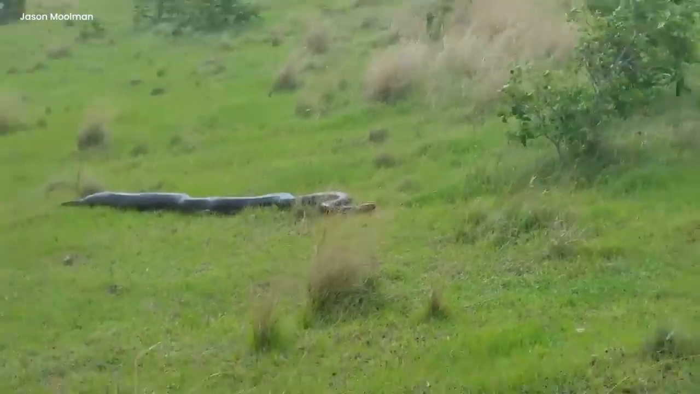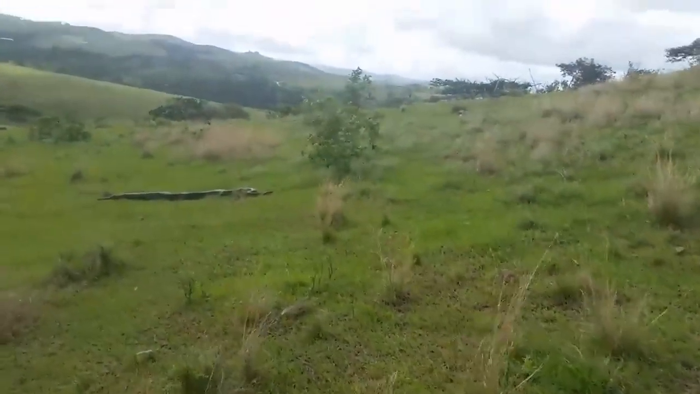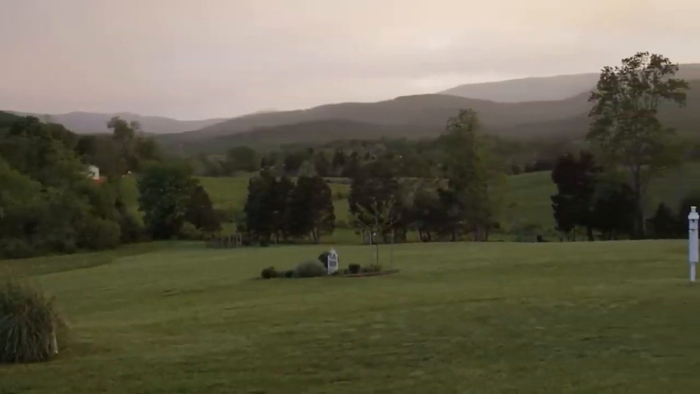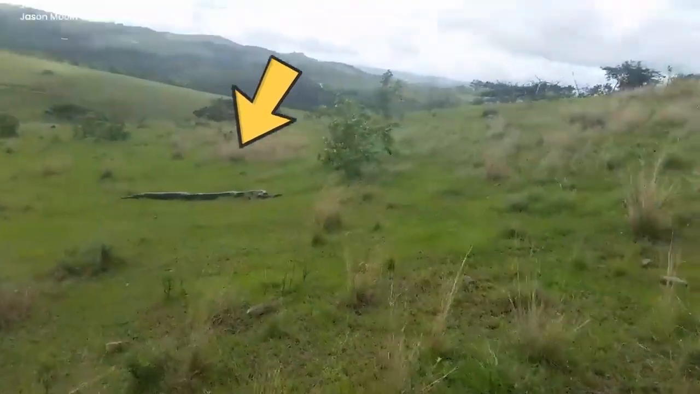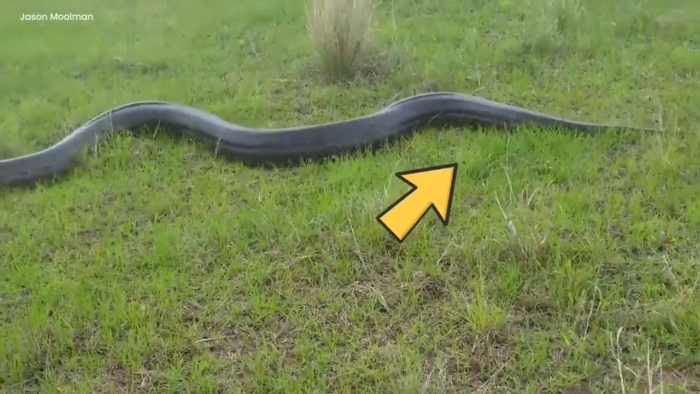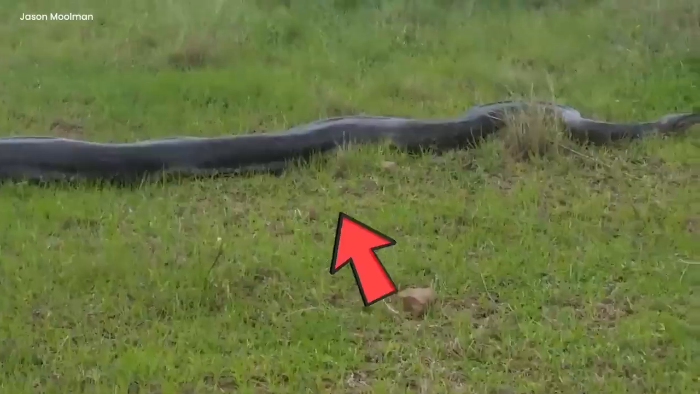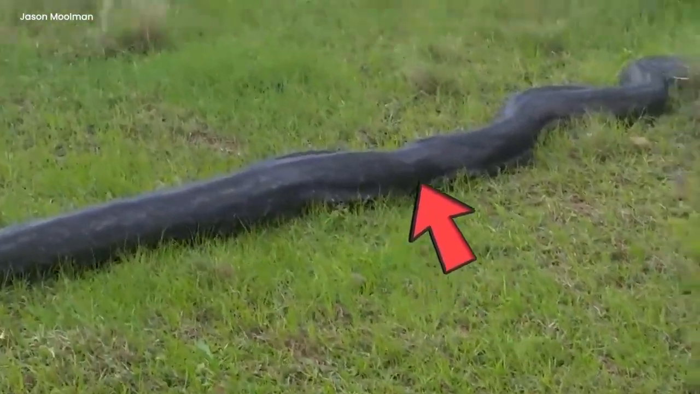Mysterious python in Bolito. In Bolito during the daytime, something strange happened. A video showed a huge black python moving really fast on the green ground. It scared everyone watching. The snake seemed mysterious, not like normal snakes. People couldn't understand why it was there or where it came from. The sight of this big, dark snake slithering through the greenery made everyone feel uneasy.